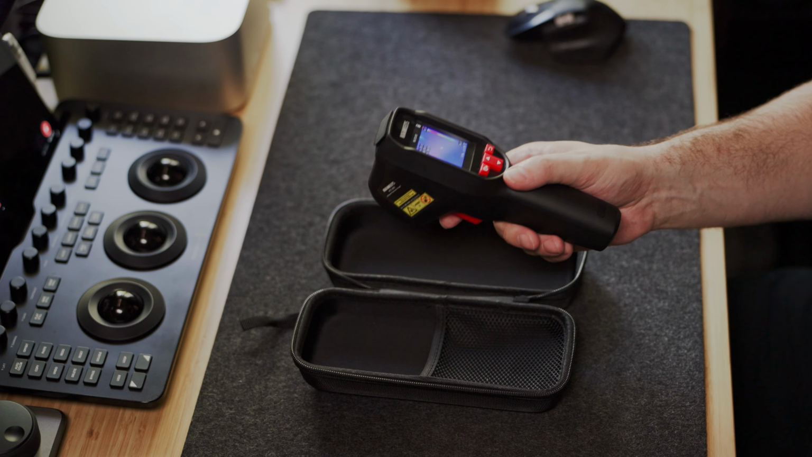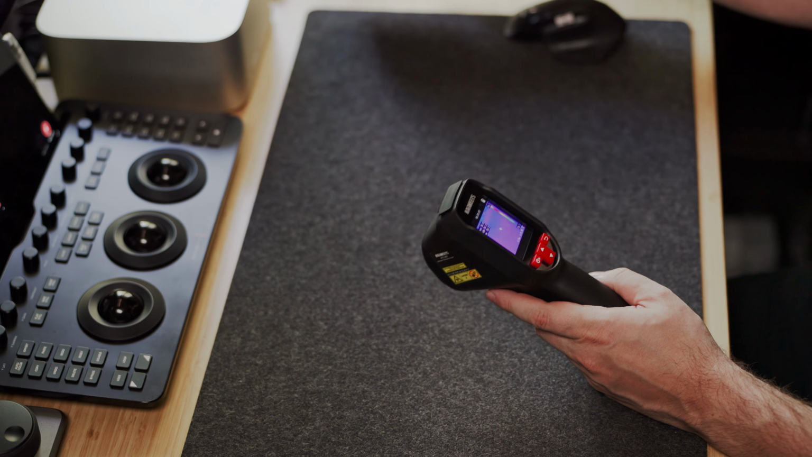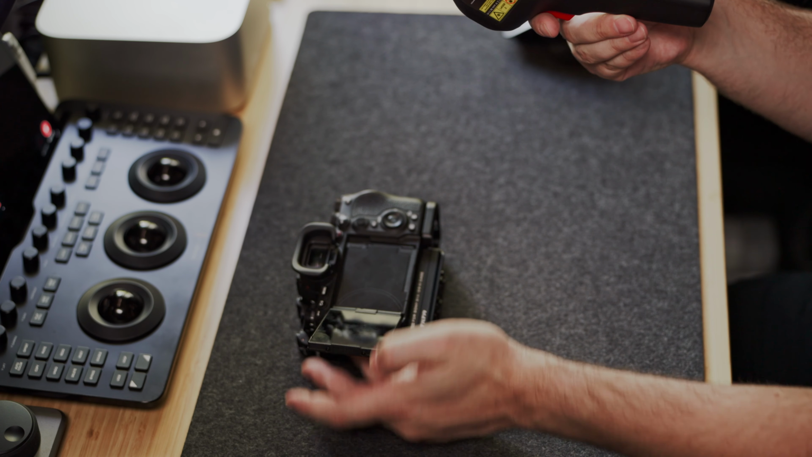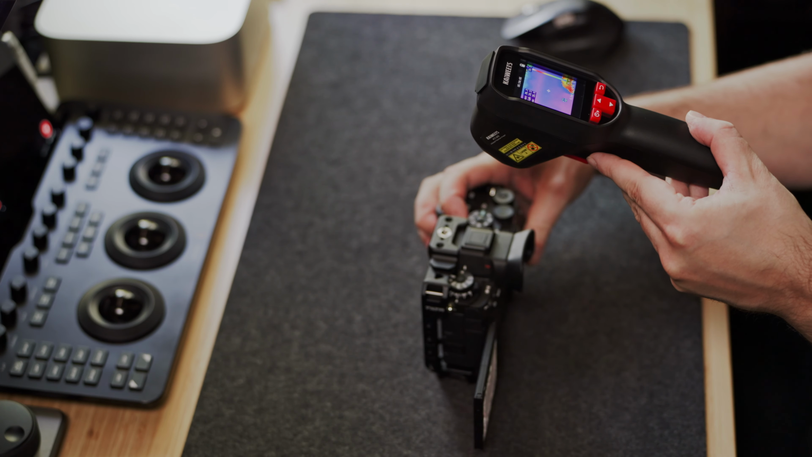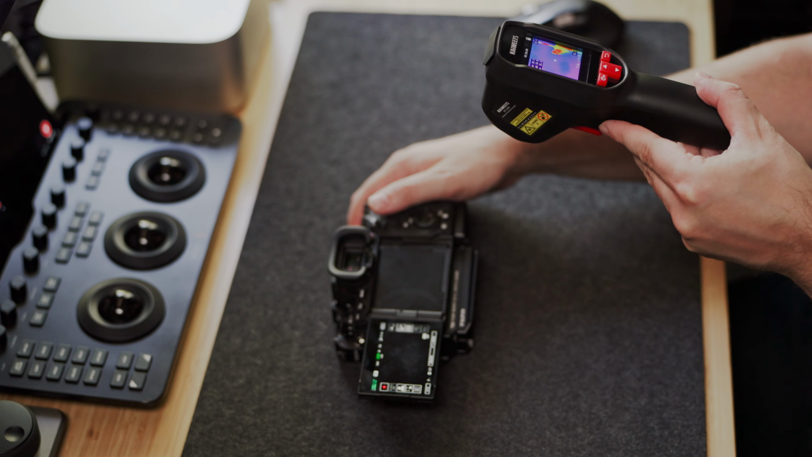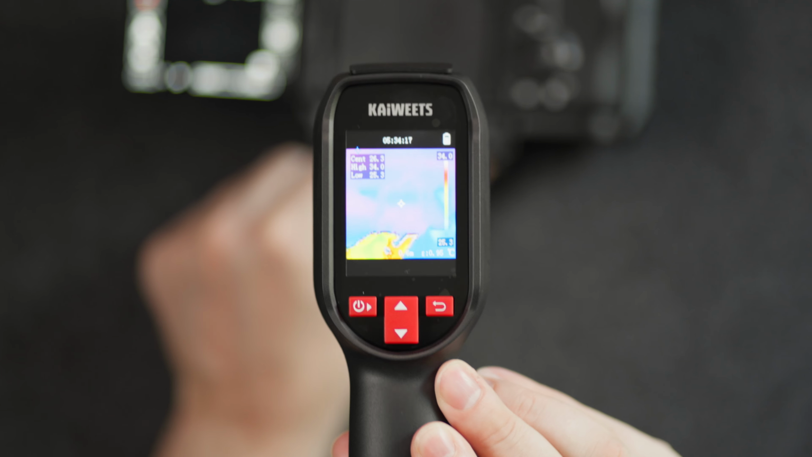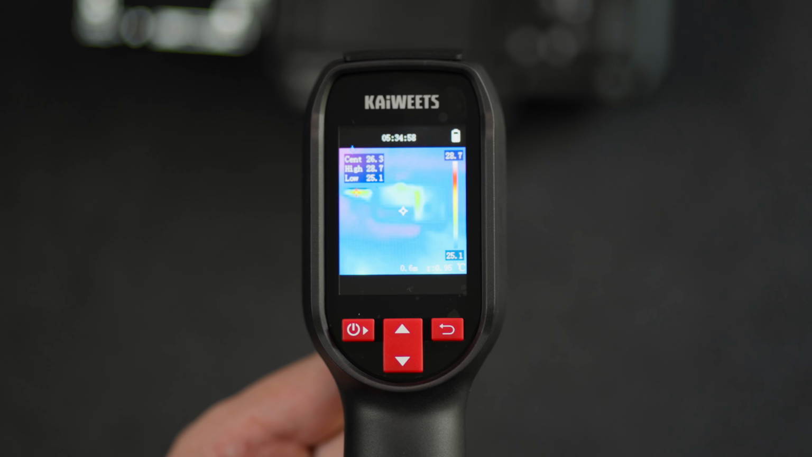I'm absolutely going to be using this device, and let me give you an example. I have my Sony camera and this camera heats up. So let's just turn on the 8K video recording, 8K 30 frames per second. Let me just start recording. I want to see how this will heat up. Let me drop down the ISO so you guys can see it.